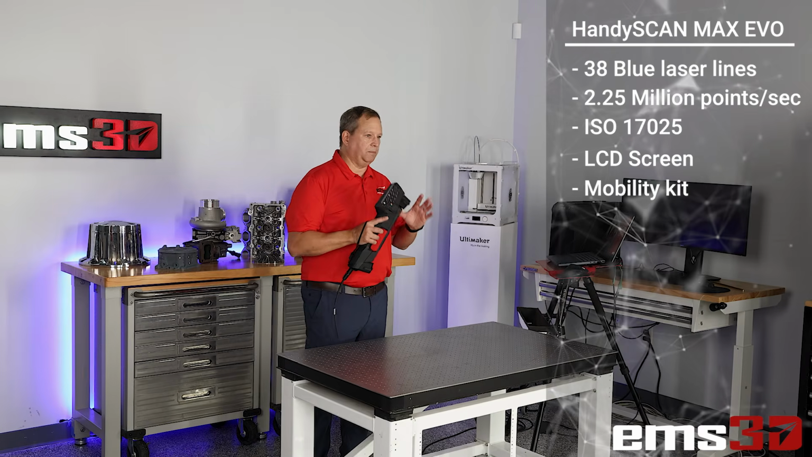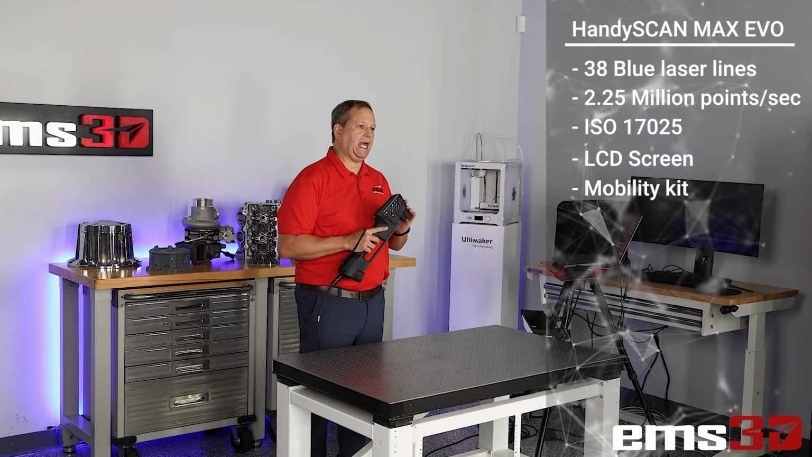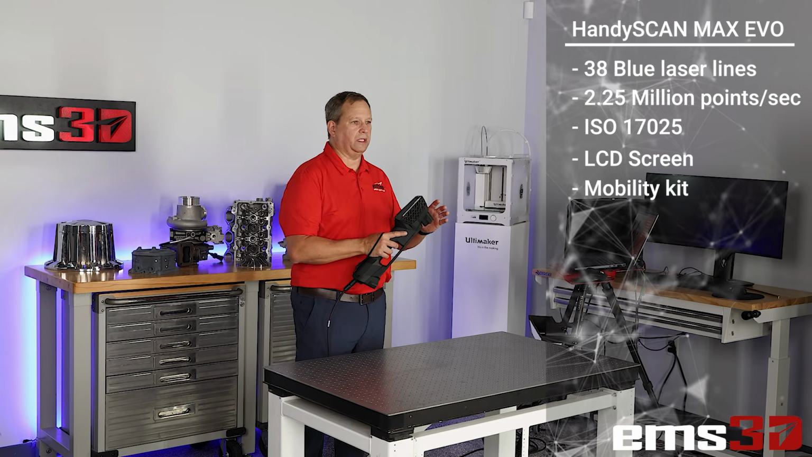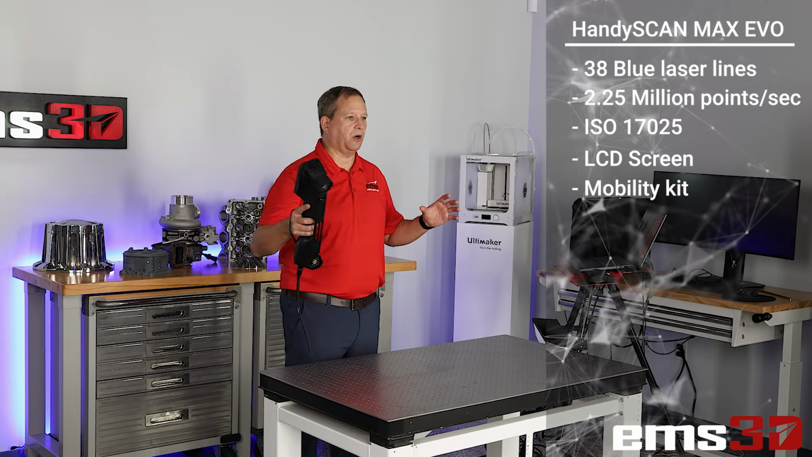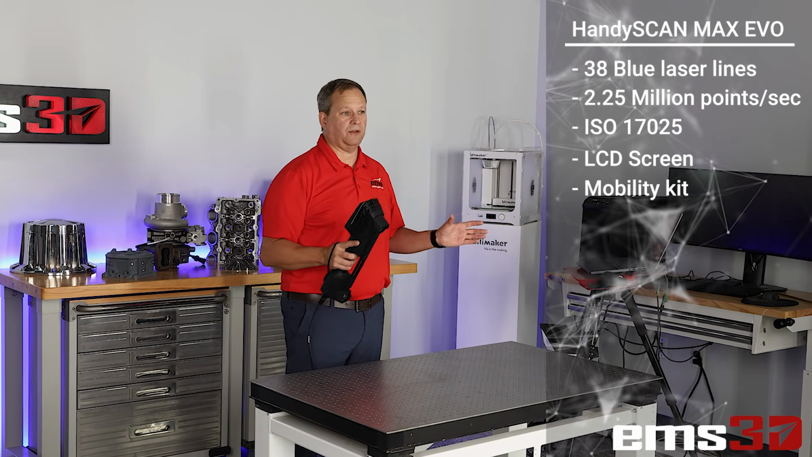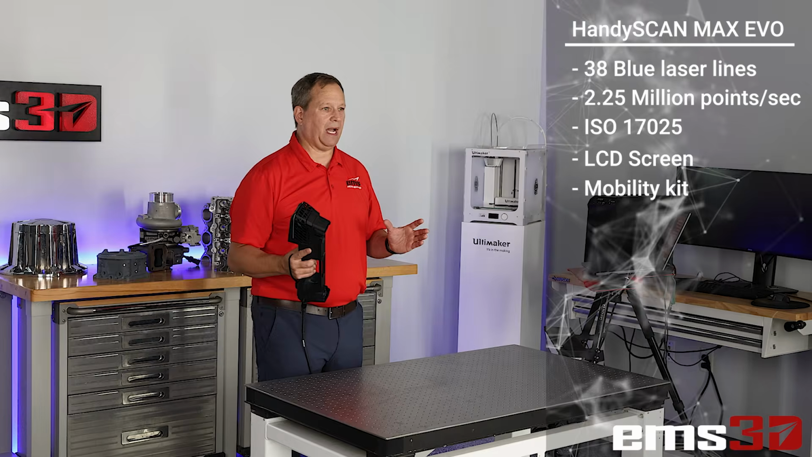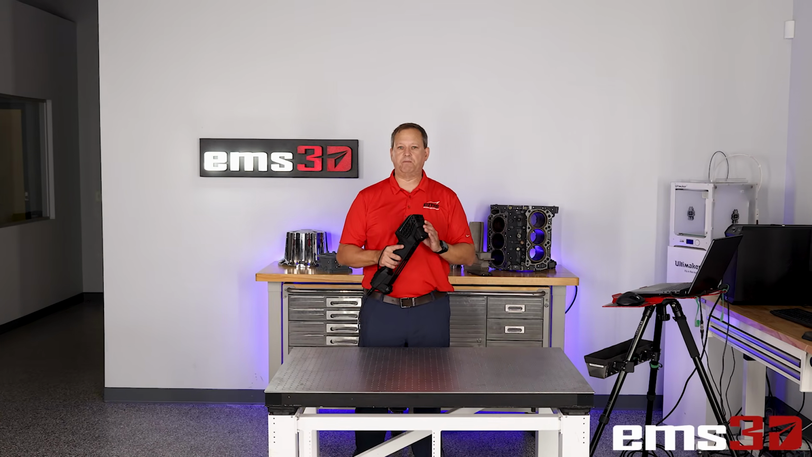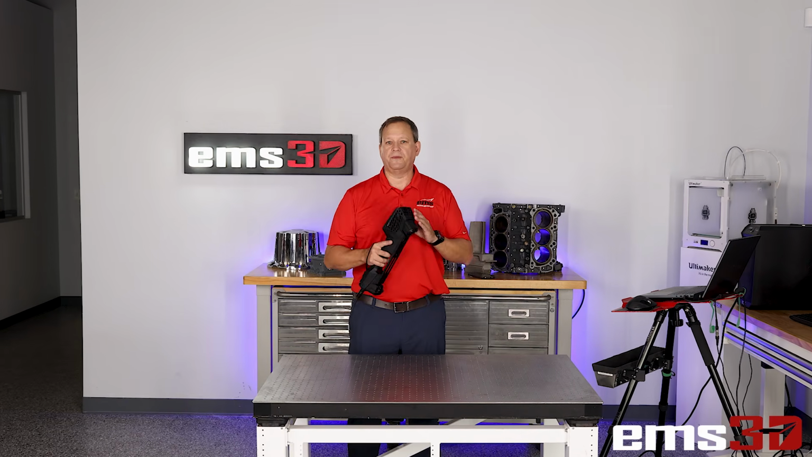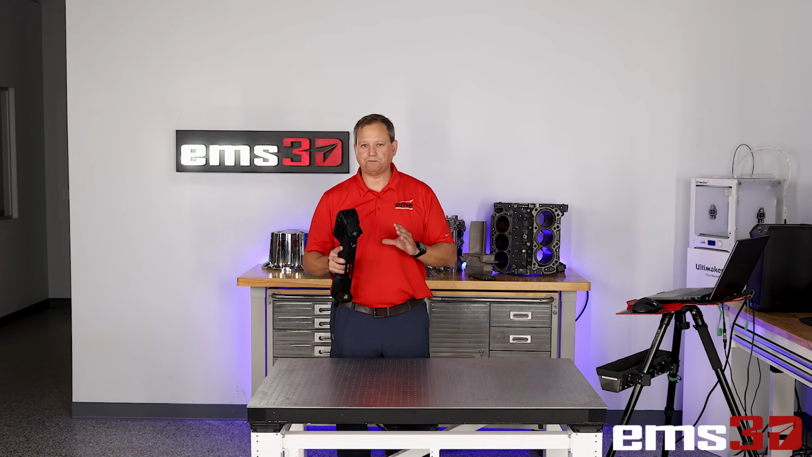When you get into medium to large parts, having that added mobility is going to be really nice. It'll allow you to crawl into something and scan, or just get very far away. You still have to have a computer, but now you're communicating wirelessly and you have battery power. So that's going to be a really big deal and a really big productivity tool for the HandySCAN MAX EVO.